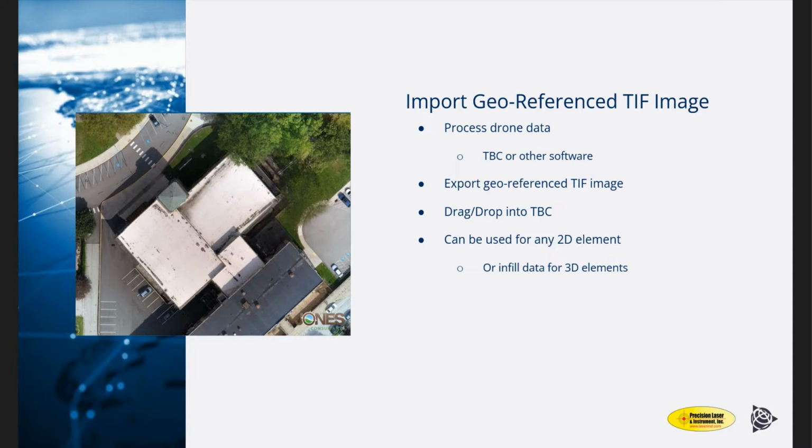If they are geo-referenced from whatever software you're processing them in, it'll just overlay right over top of your survey control. If it doesn't, there is a geo-reference image option inside of TBC as well. And actually, I have another data set where I can show you how that works. So if we have time today, we'll touch on that.